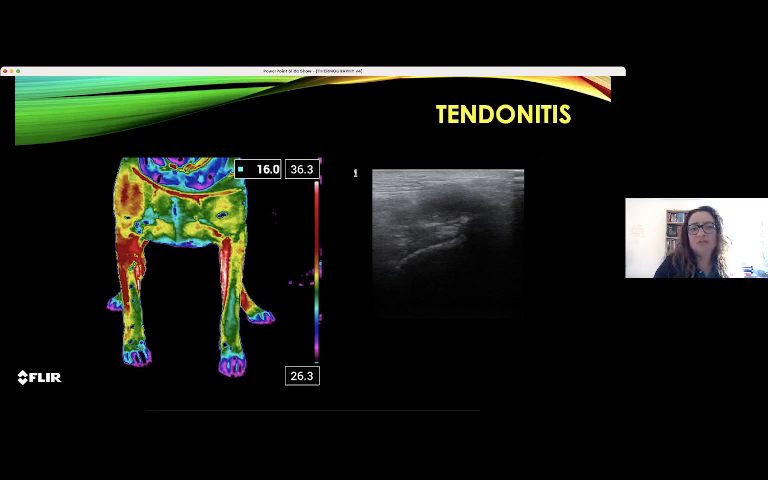Here you can see a dog with tendonitis in the right front limb, specifically in the bursa of the biceps tendon, and it is very easy to see the alteration with thermography.